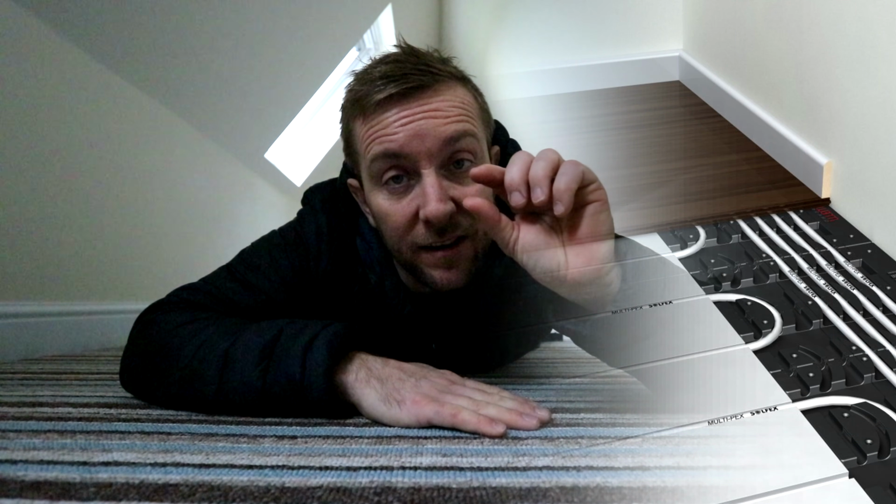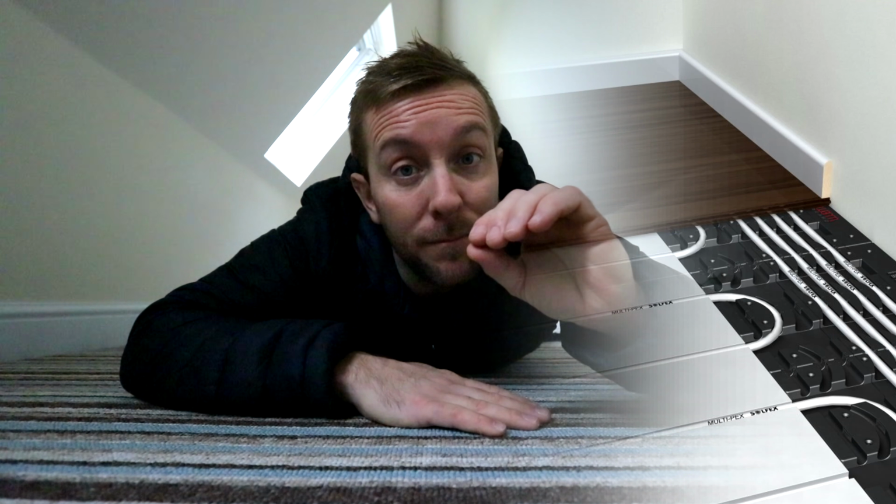I think what they've got is a system that I call low build underfloor heating, where you've got a really, really thin strip and 10mm underfloor heating pipes that lay into an aluminium track. And they're really good for underfloor heating systems that have a wooden finish top. So if you've got like an engineered oak floor or something like that, you'd use that underfloor heating for that bit there. Anyway, let's go downstairs.